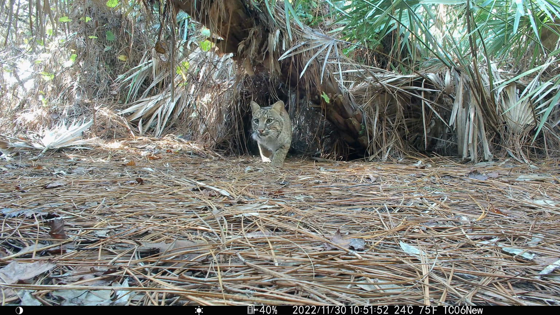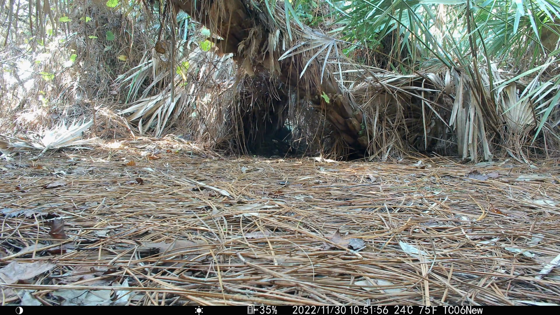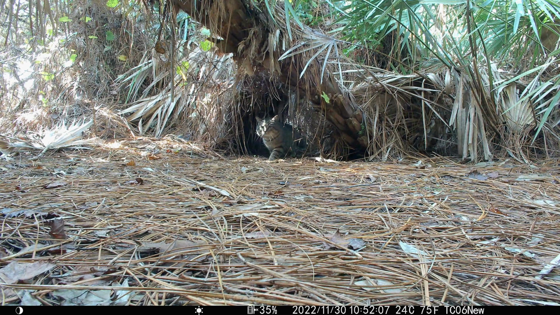This is one of the more remarkable feral cat moments I've ever caught on camera. It was exciting just to see a magnificent bobcat in full stalking mode, but then to see a feral tomcat stalking right behind the bobcat was even more remarkable.